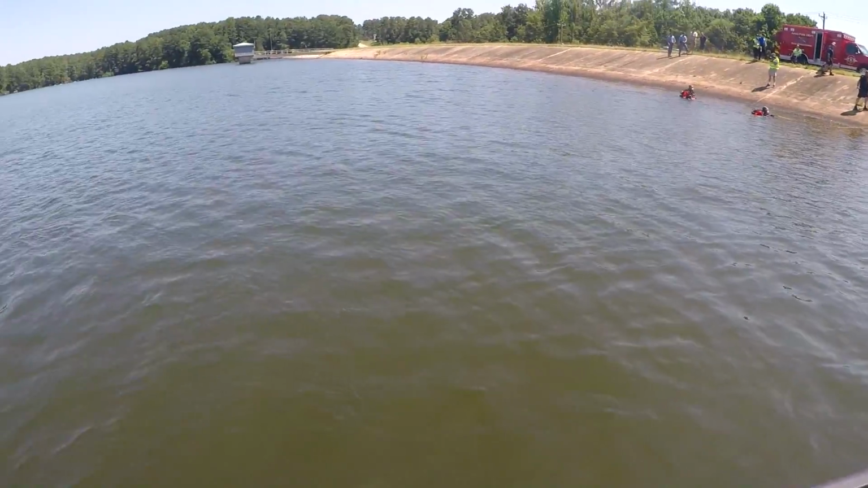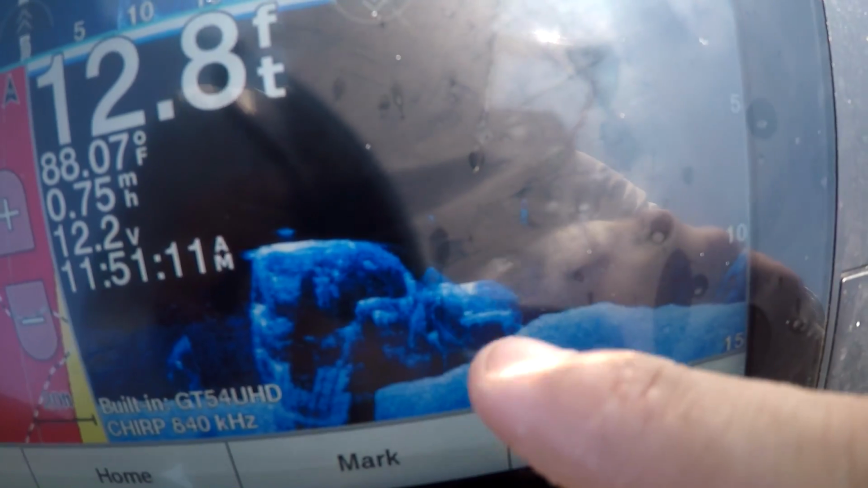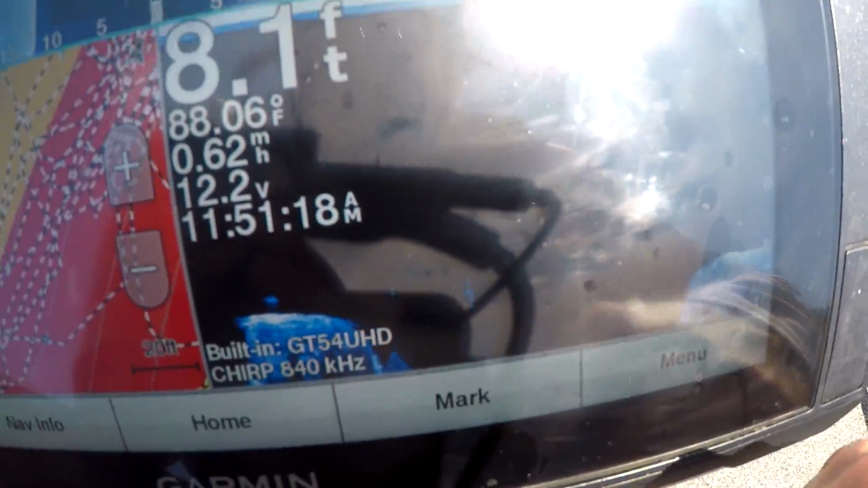They're not going to pull the first one out. I'll explain everything after. There it is. I just spun around, but you can see it's a truck. It looks like a truck. You got the front, you got the window there, the top of the cab. See if anything comes from that.